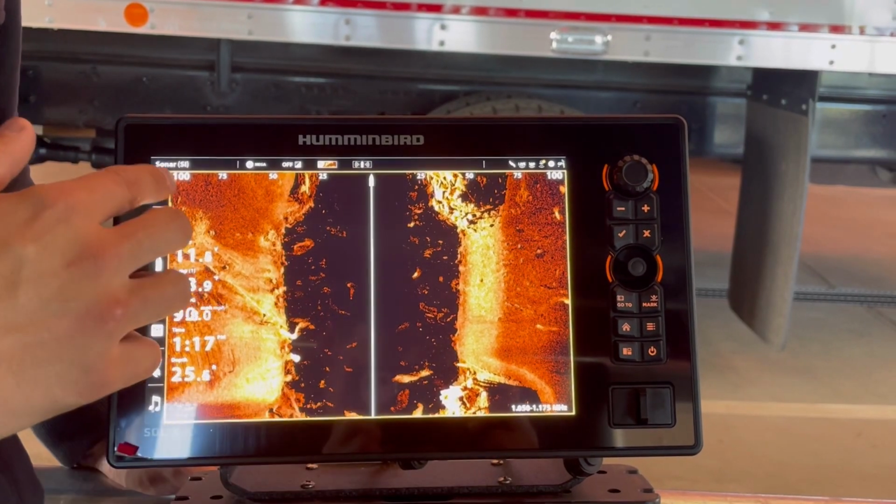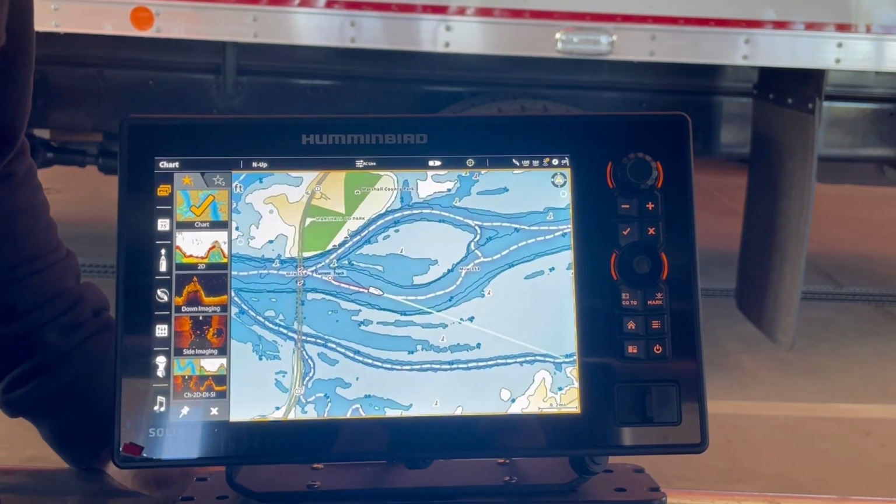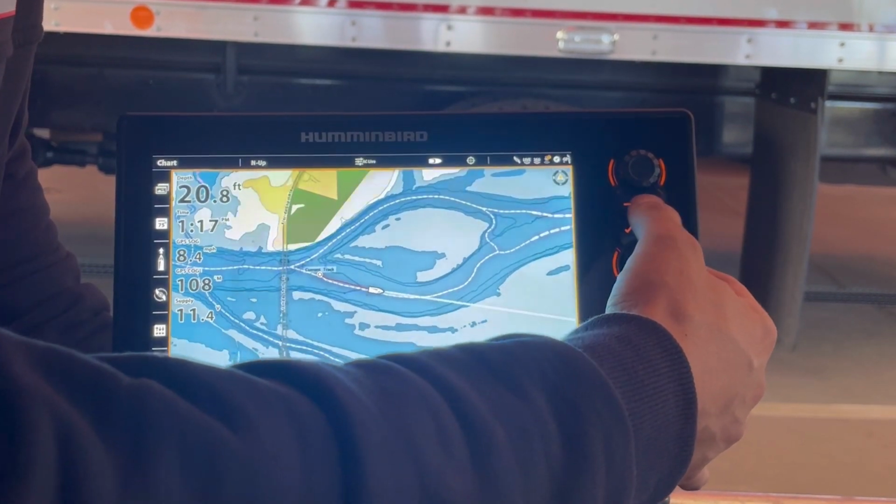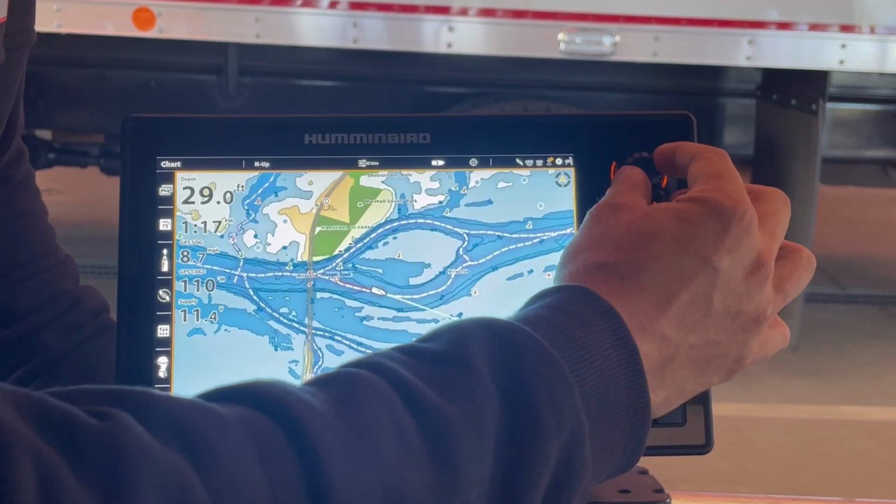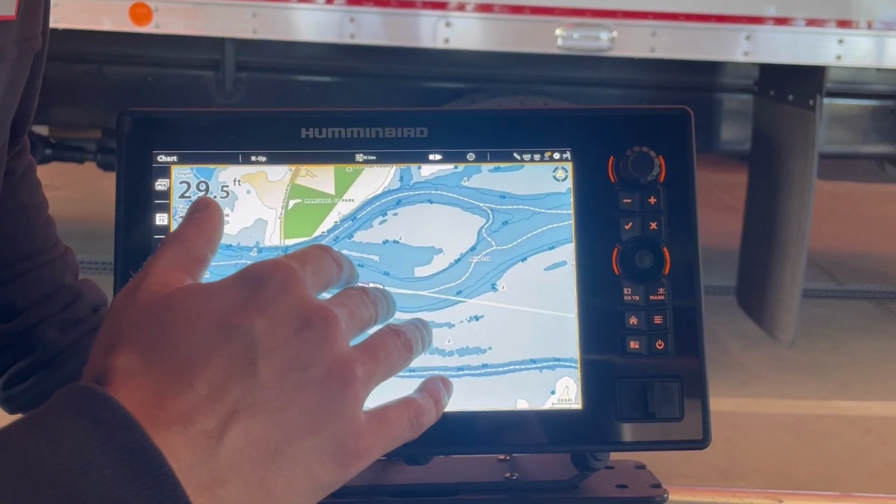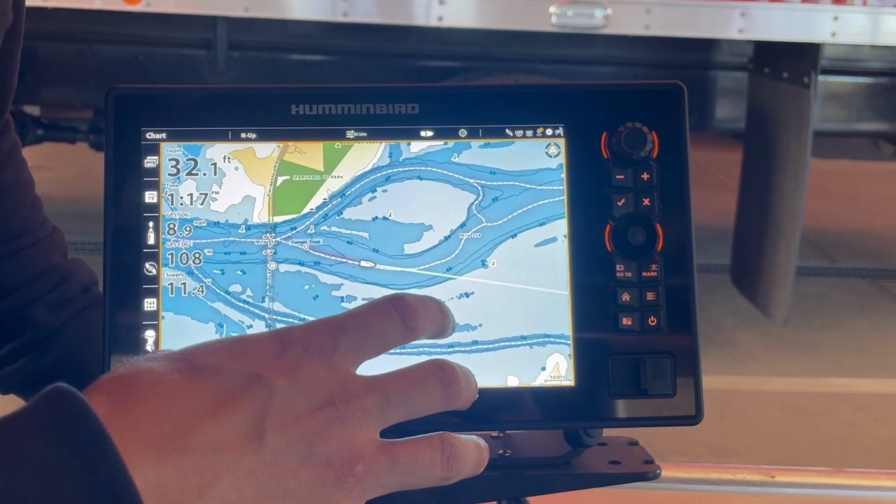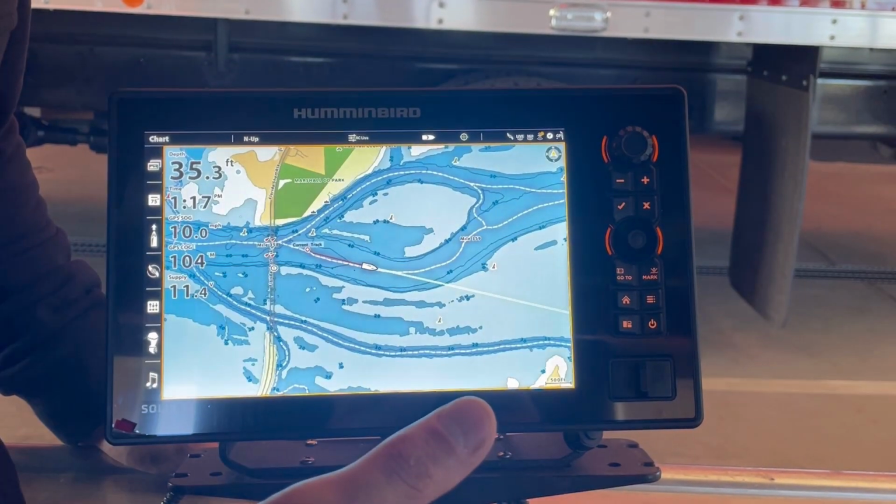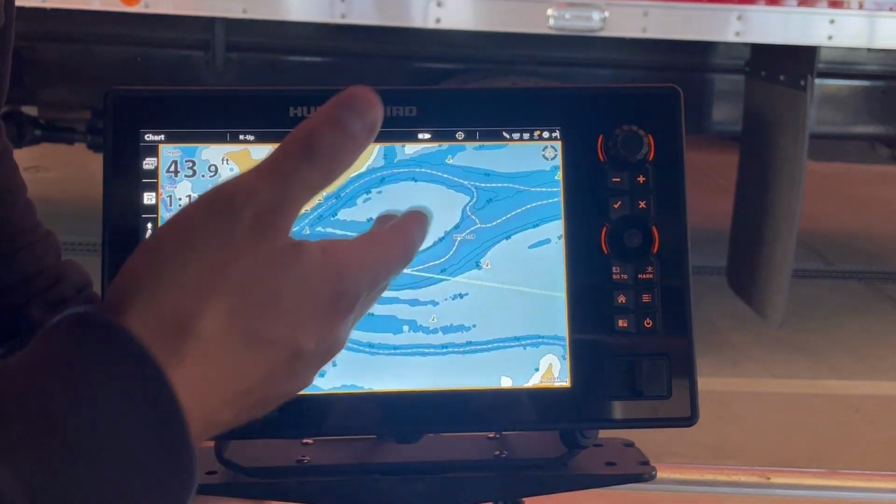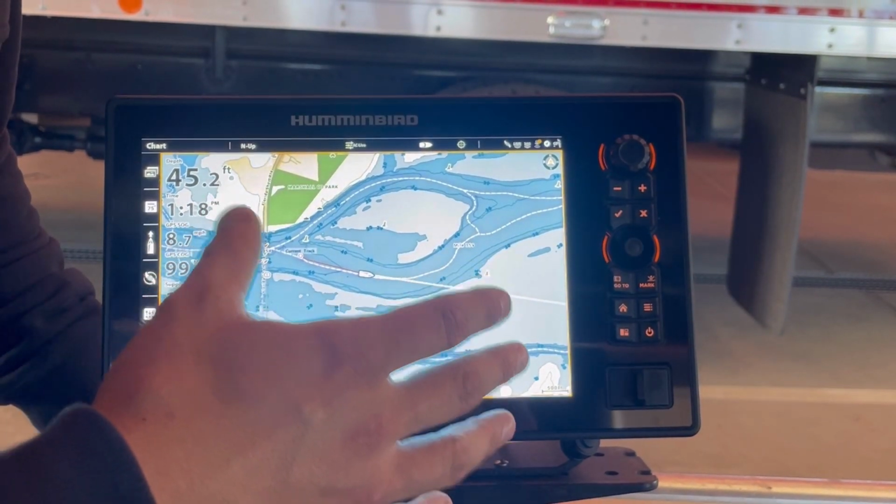where we're actually searching. So going back to chart view, as we're moving through it, you can zoom in or out, and that's going to be this plus and minus at the top here. You can also use this dial to do the same. It's going to give you some topographic features if the lake's actually uploaded into the Humminbird sonar technology. Some of the smaller lakes around Loveland might not be, but something like Boyd will have a lot of this topography and swim beaches, all that sort of stuff.